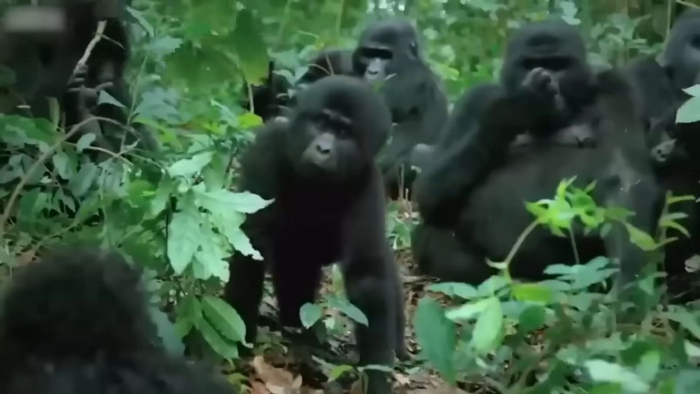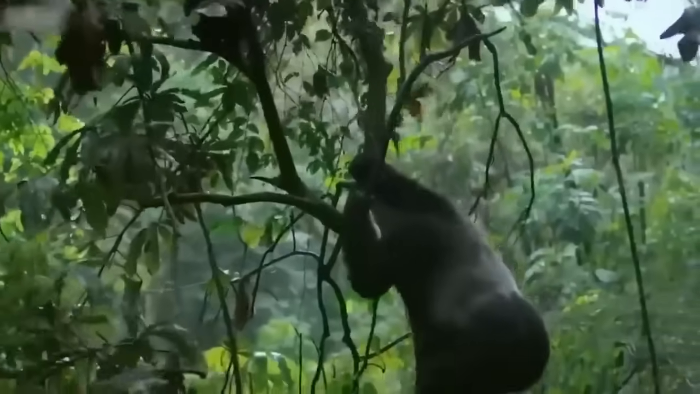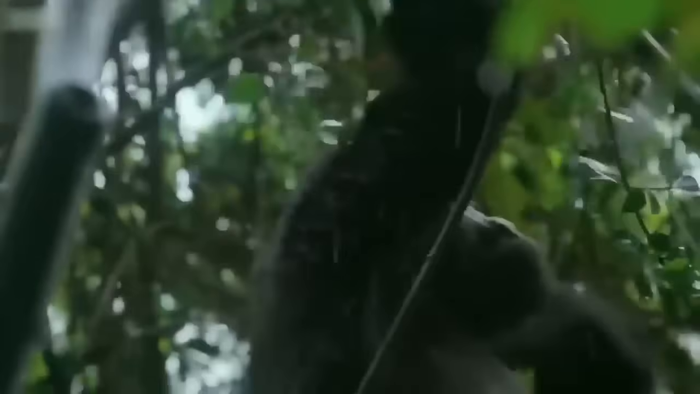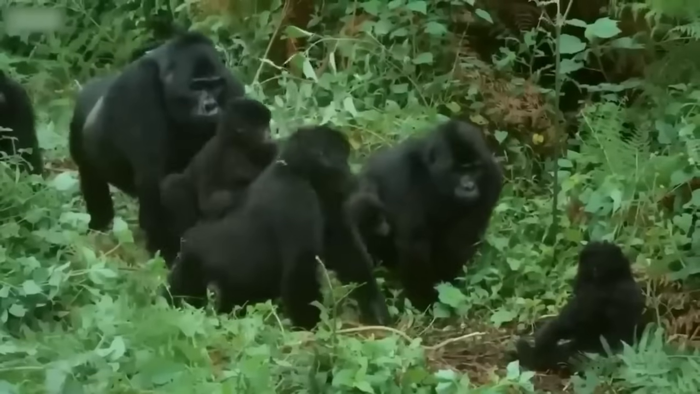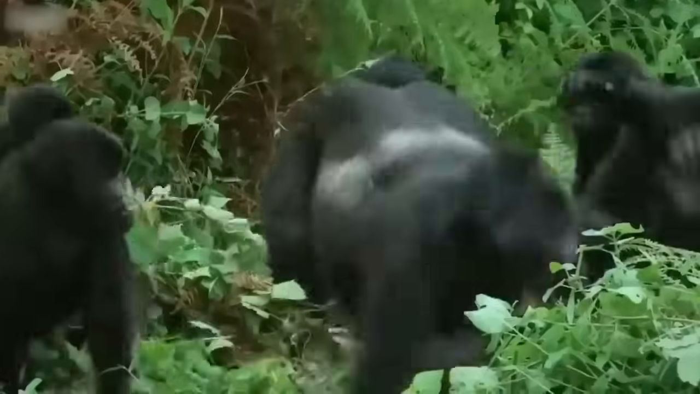At first, the clan thought it to be weird and had to do a little inspection before they made the decision that the gorilla is no harm, so they'll let it stay. And that's when the camera recorded the beautiful moments of the gorilla family.